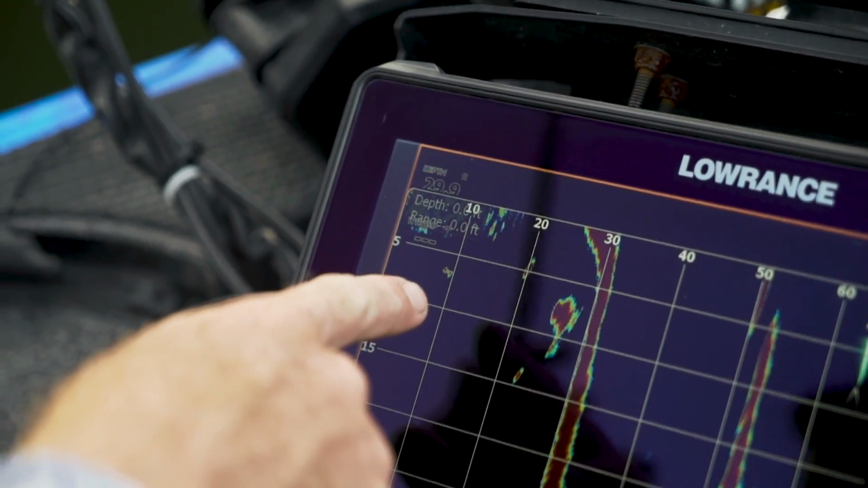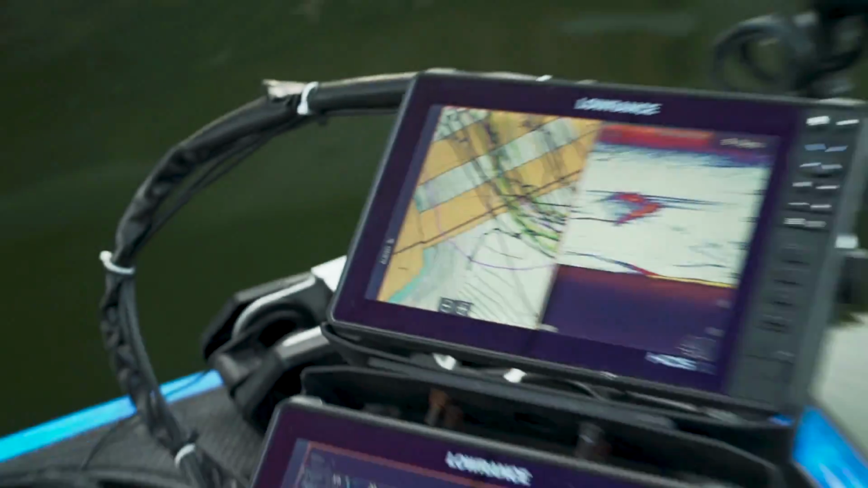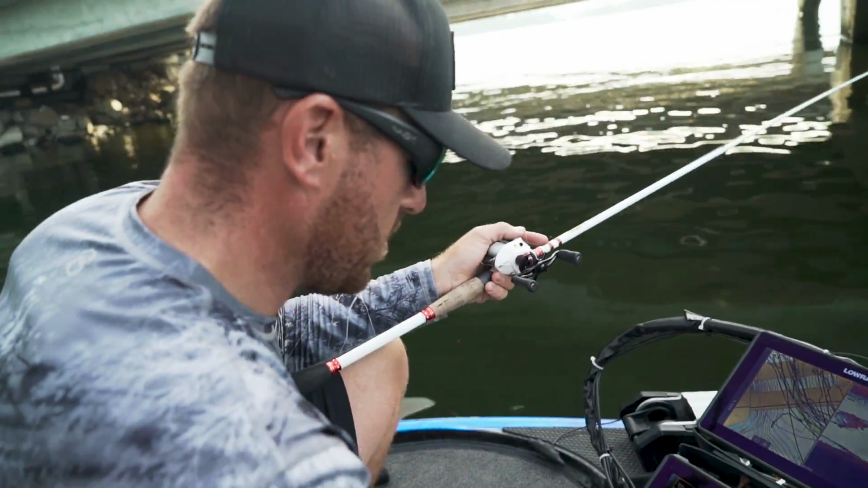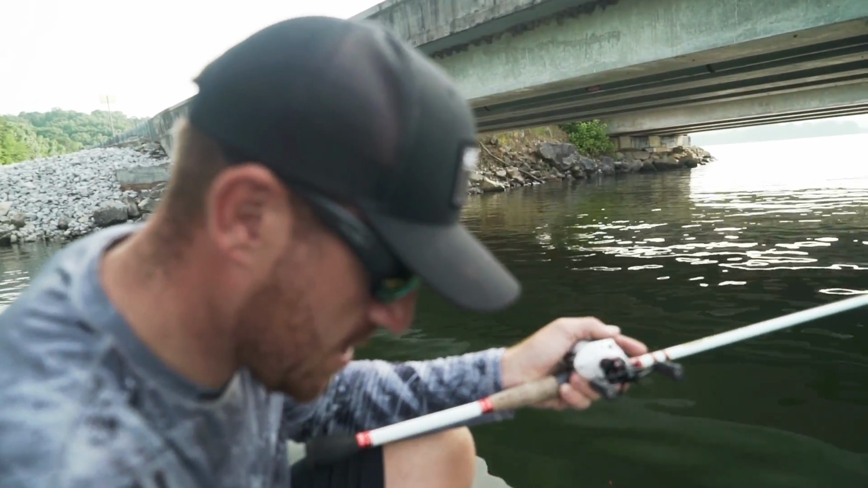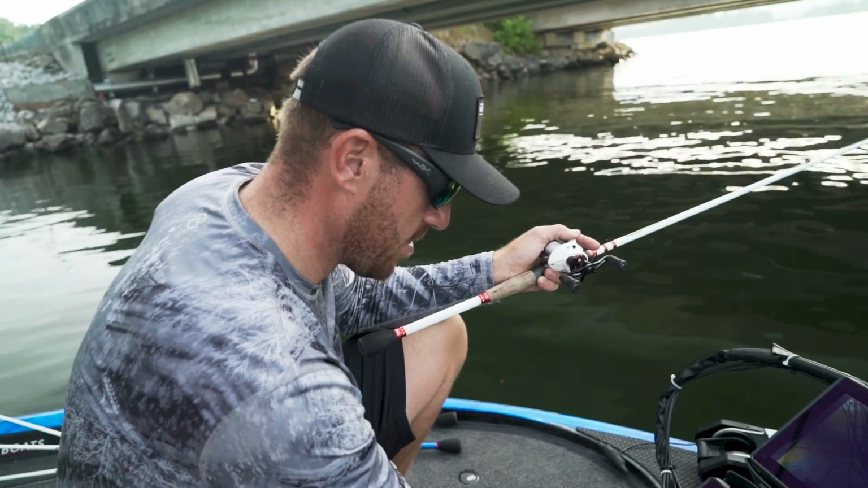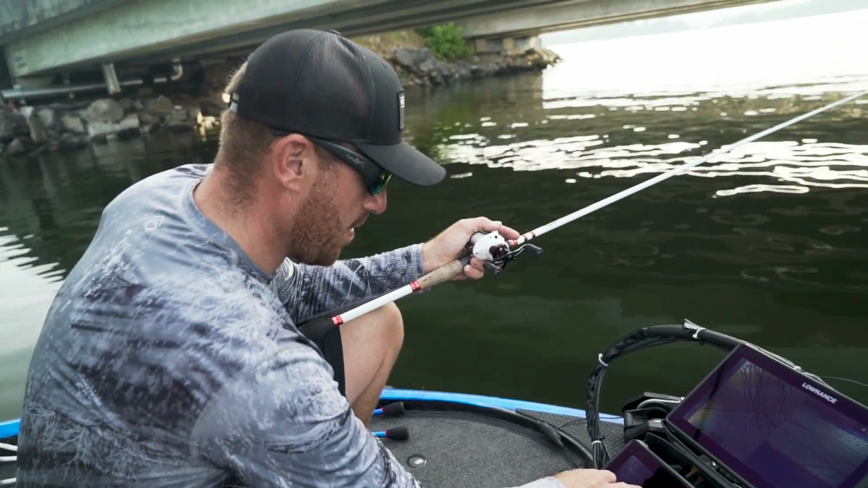So there it is right there. Moving fast, coming on up. Okay, so that's pretty cool. Just off the jetty, you can actually see the piling pretty well. You can see the fish are suspended on it. There's some down there in 30, and some fish suspended up higher.